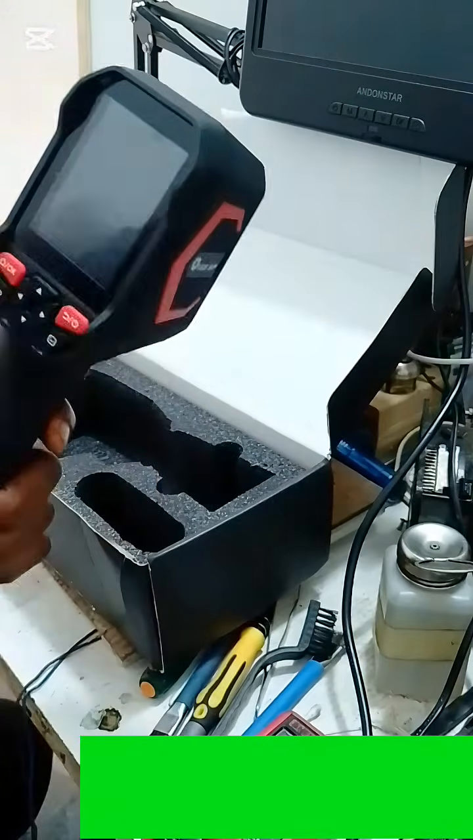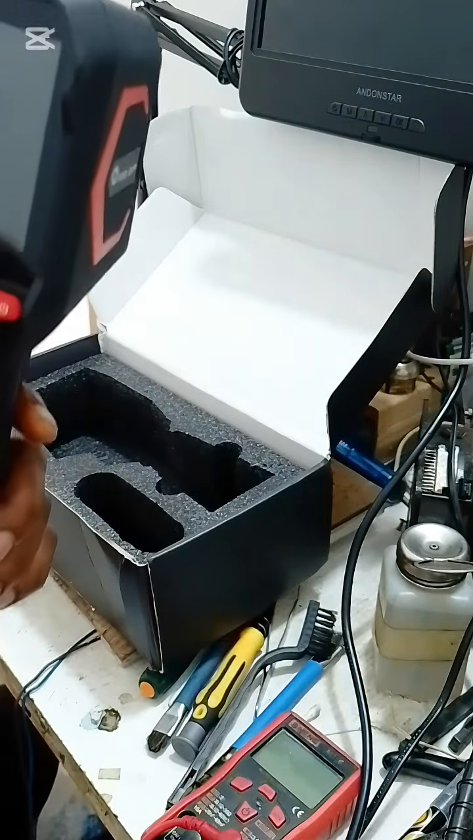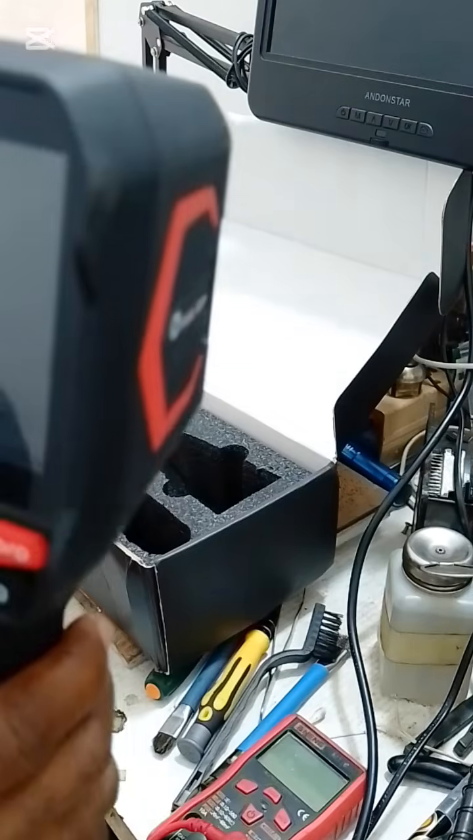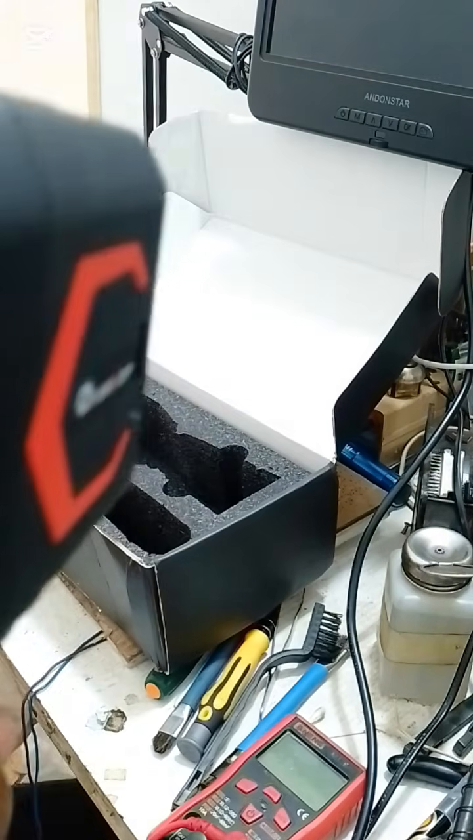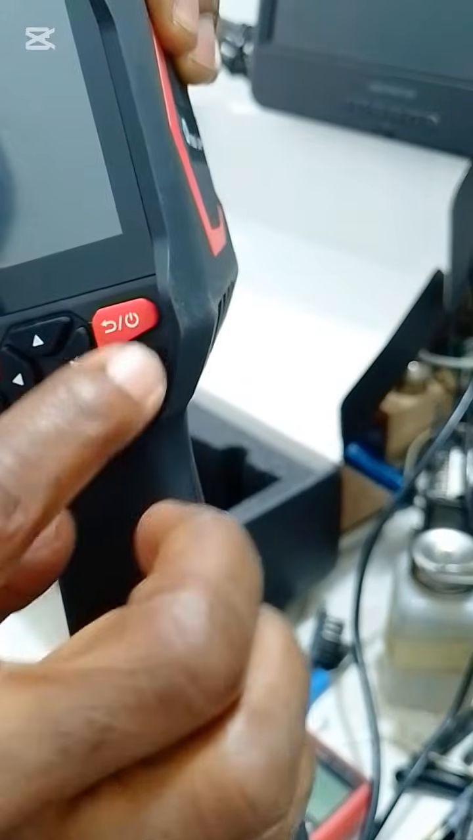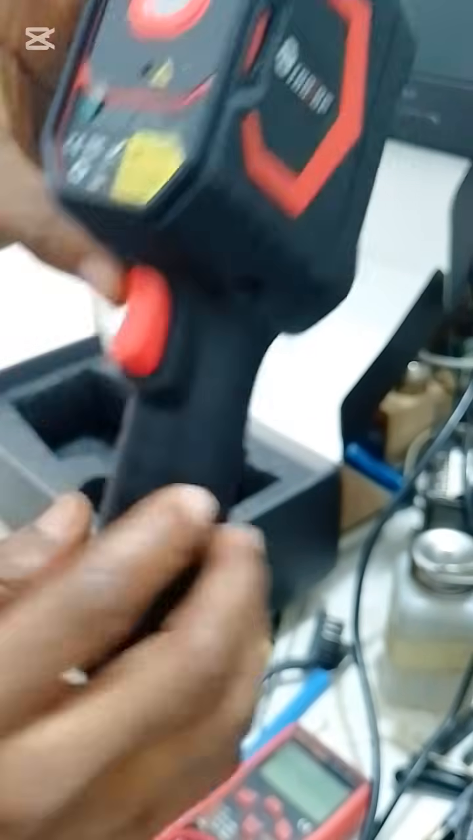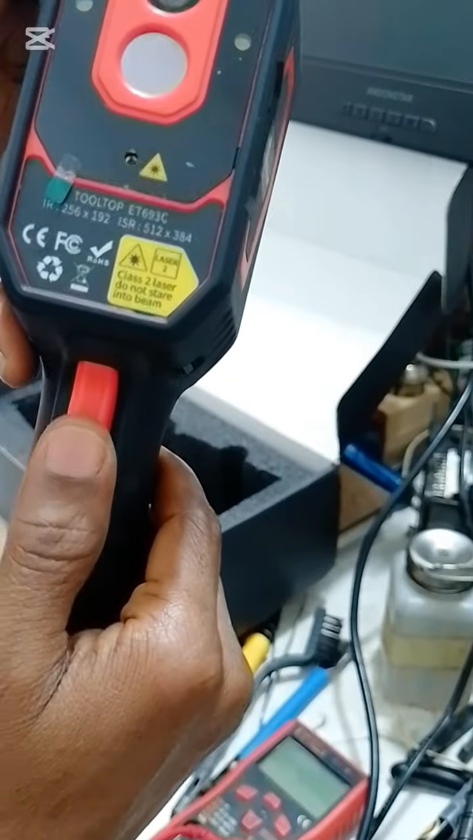So what do we have on the camera? We have the screen. The screen size is 2.8 inches. Then we have the buttons here, the operational buttons. Then here we have the trigger button for capturing pictures.